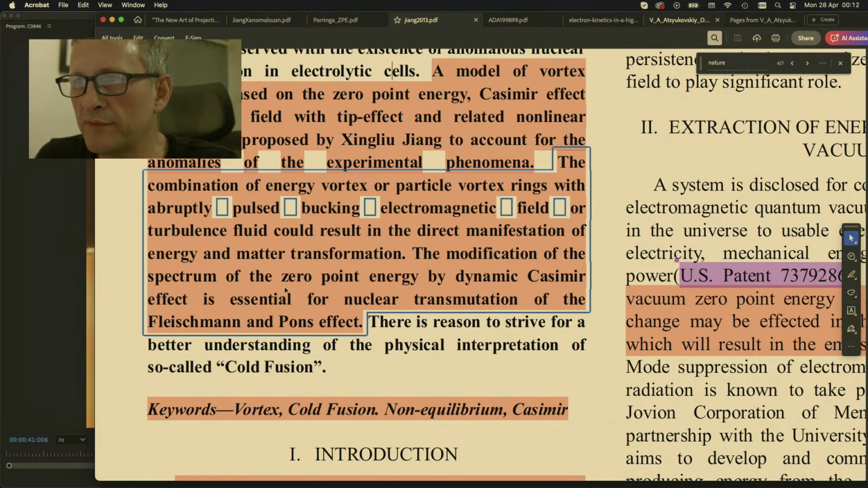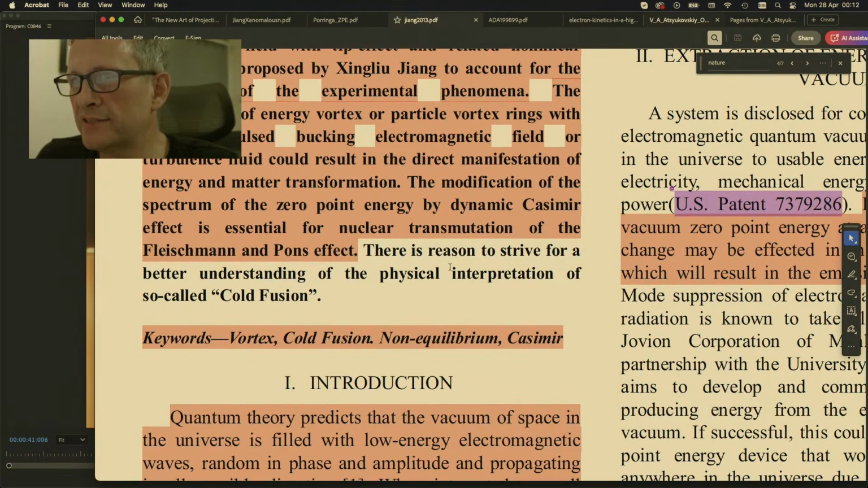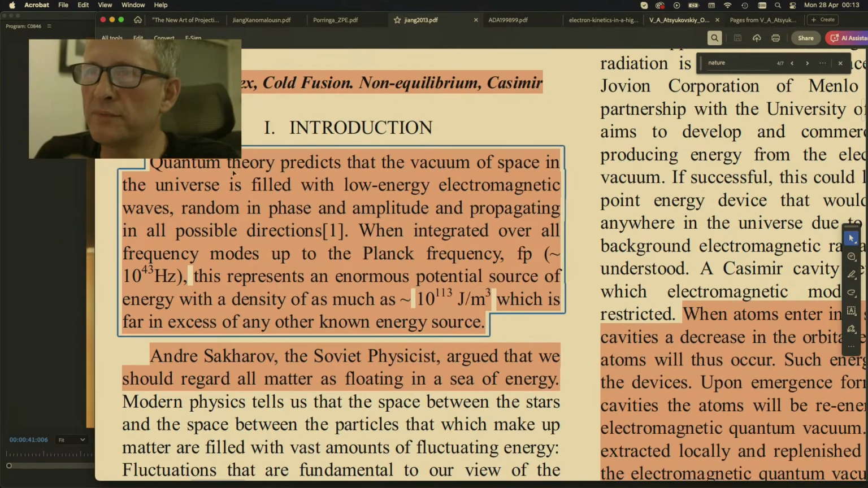The modification of the spectrum of the zero-point energy by dynamic Casimir effect is essential for nuclear transmutation of the Fleischmann and Pons effect. There is reason to strive for better understanding of the physical interpretation of so-called cold fusion. Quantum theory predicts that the vacuum of space in the universe is filled with low-energy electromagnetic waves, random in phase and amplitude, and propagating in all possible directions.